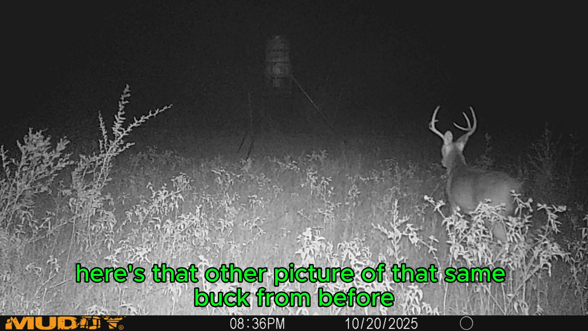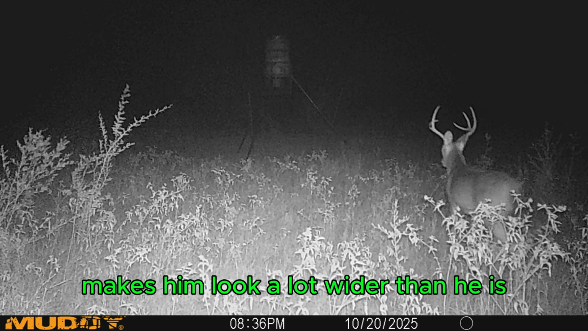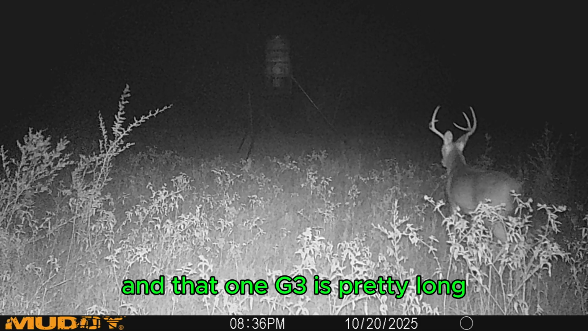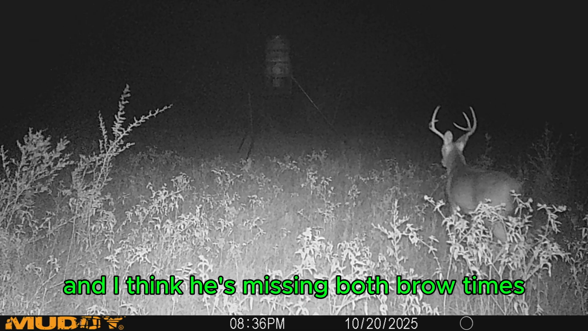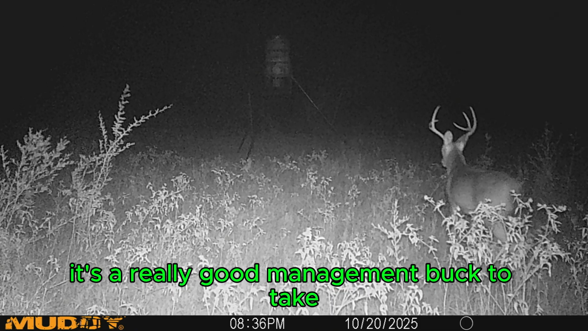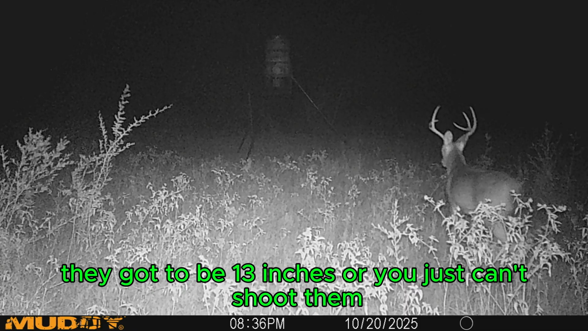Here's that other picture of that same buck from before. His ears are kicked back, which makes him look a lot wider than he is. He's definitely tall. He's got some long G2s, and that one G3 is pretty long, but he's missing his G3 on his left side, and I think he's missing both brow tines, which makes him a 5-pointer. If it's slick and not broke off, it's a really good management buck to take if he was legal. But like I said, here in my county, they got to be 13 inches or you just can't shoot them.